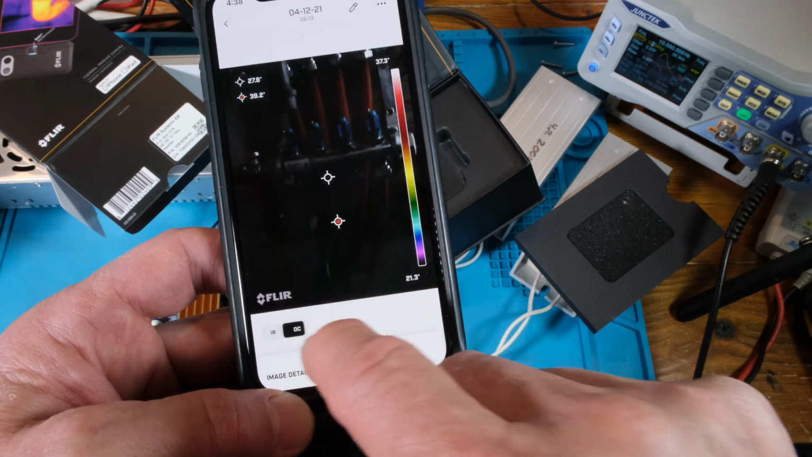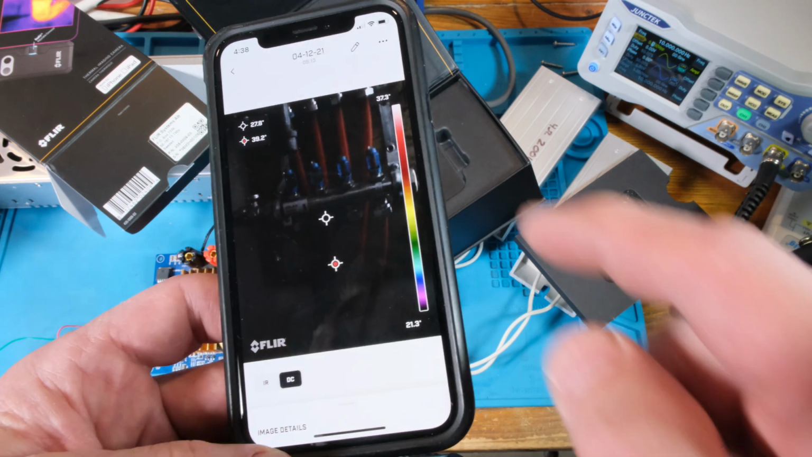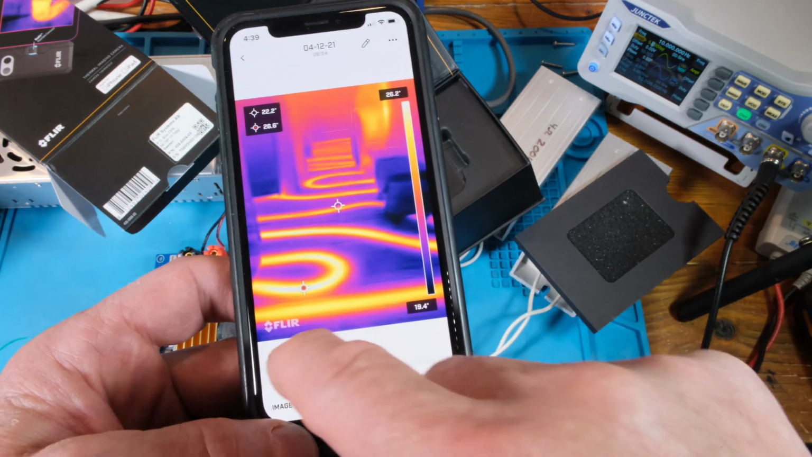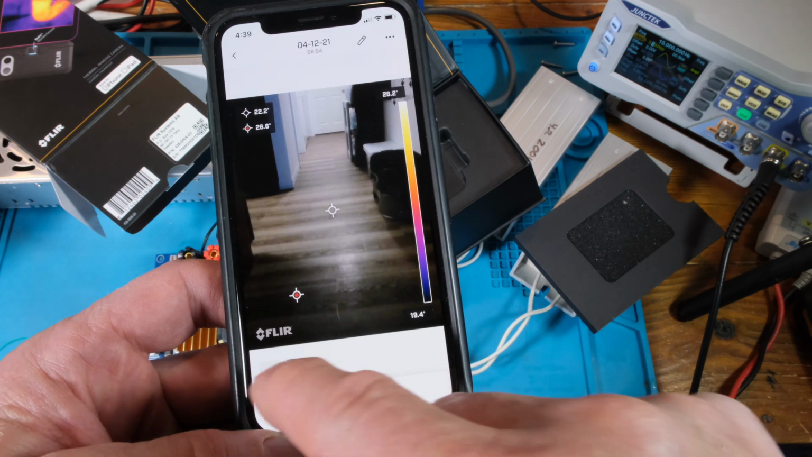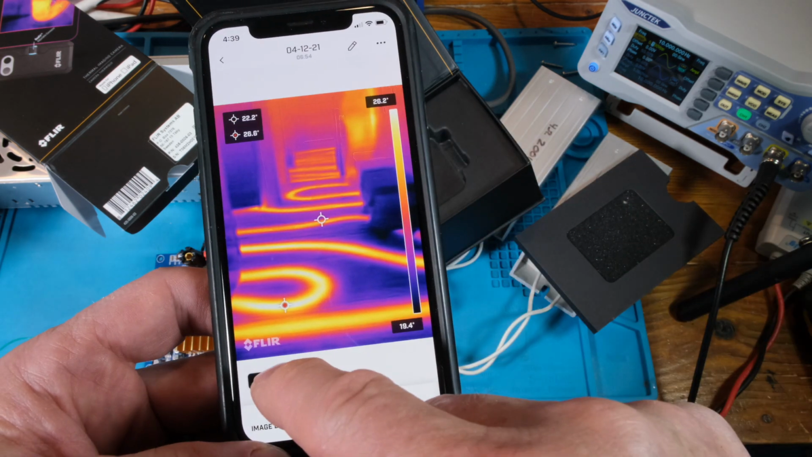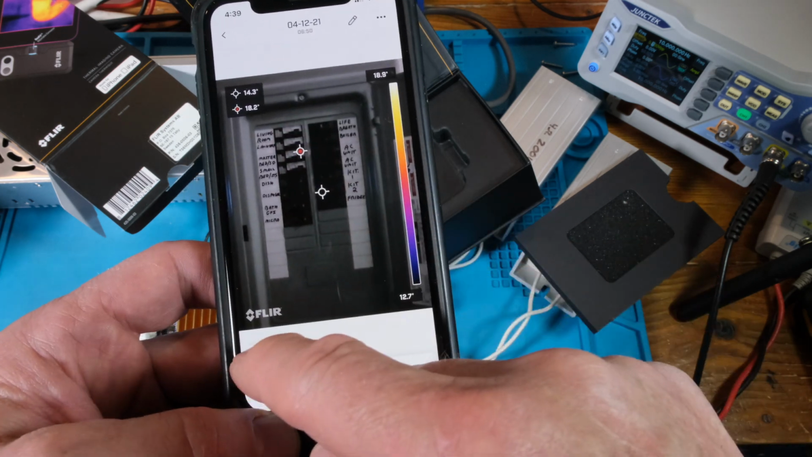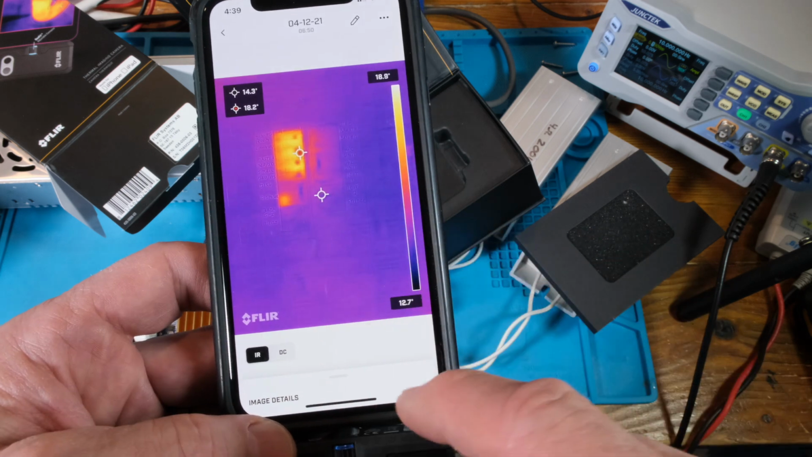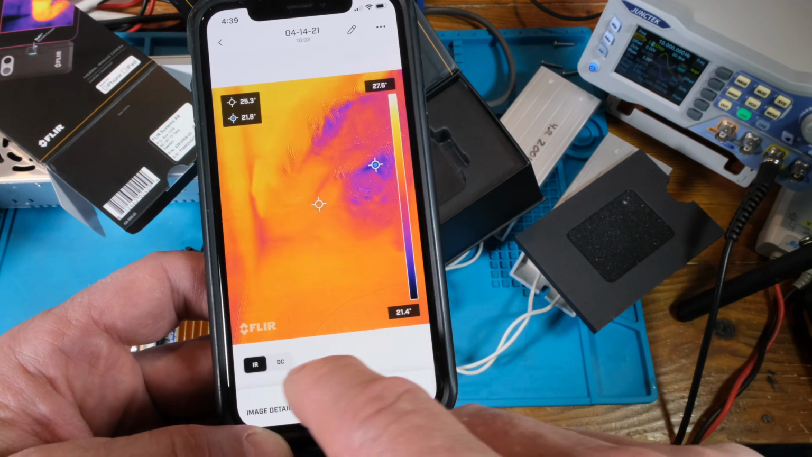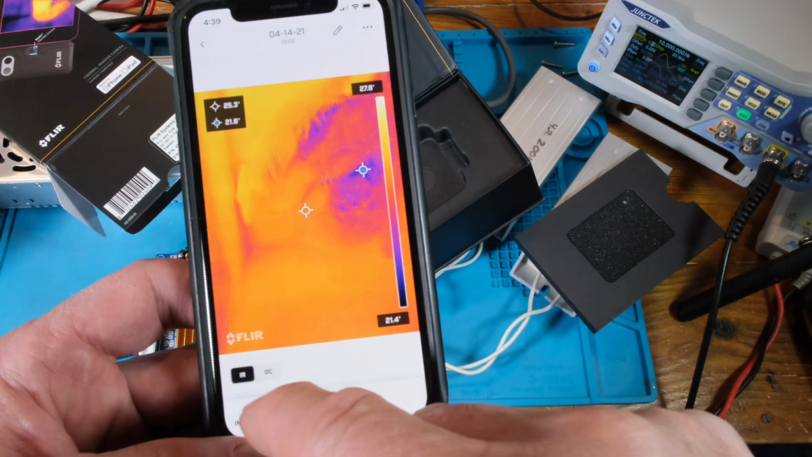Okay, let's see what this one is. Yeah, it looks like some kind of piping, gas fixture maybe. Okay, that is a hallway. So that's your thermal floor. That's pretty cool. Yep, that's a panel. And we got some breakers that might be warm. Okay, there we go. There's a cooling vent.